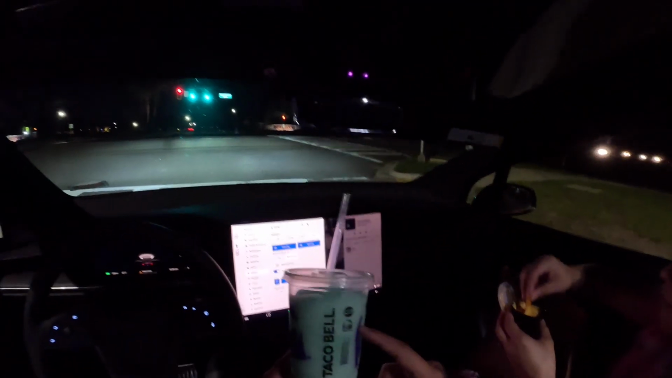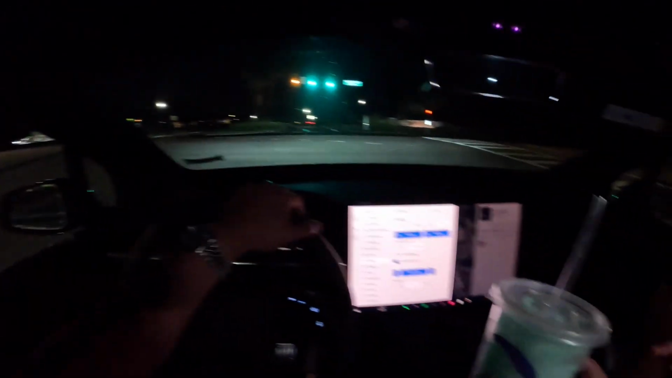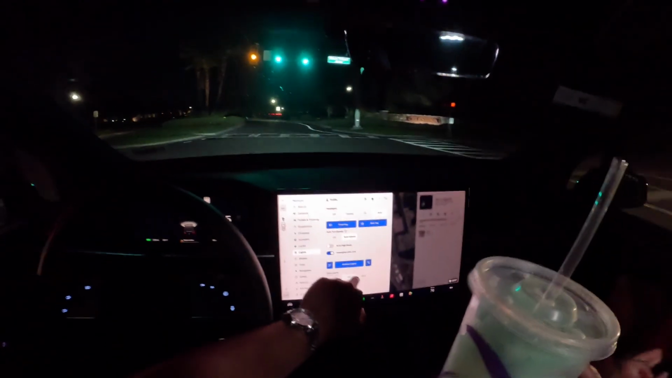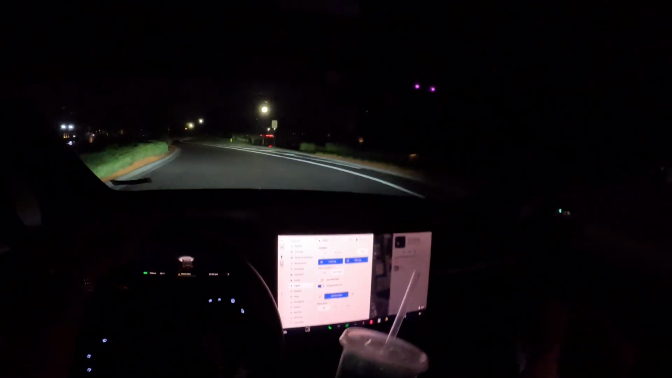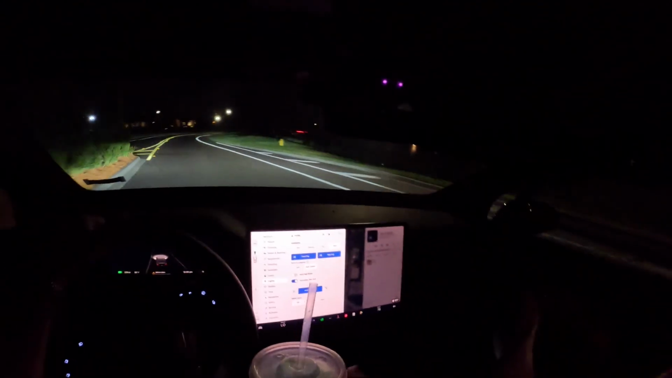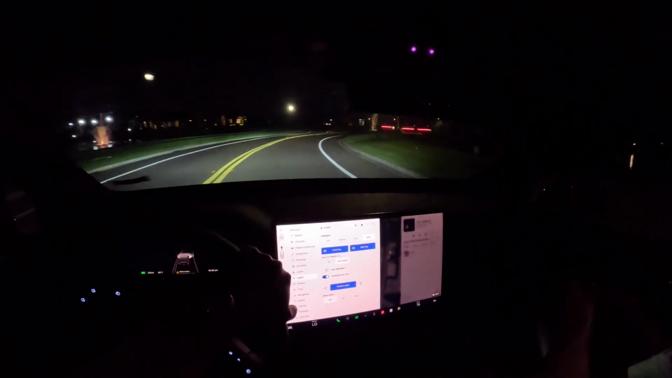This is the best drink you can get at Taco Bell. A Baja Blast Freeze. It's like a very cold Baja Blast. You know how regular Baja Blast just tastes really weird because it's like room temperature or not cold enough.